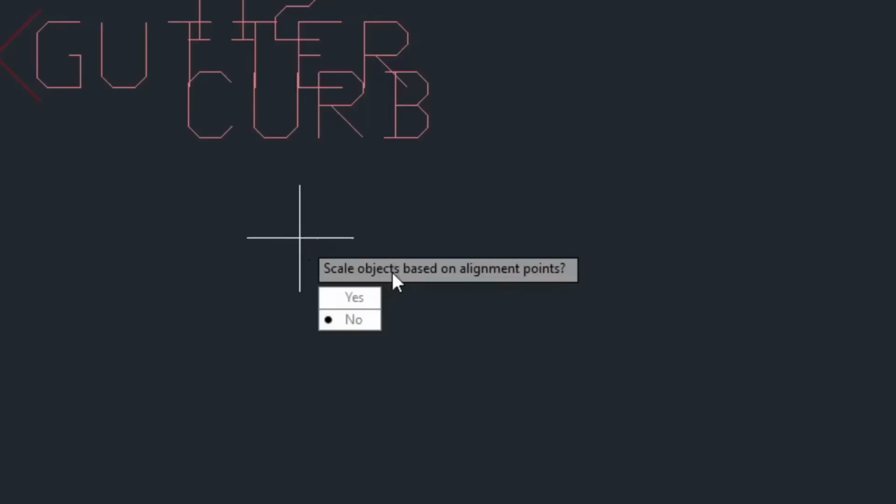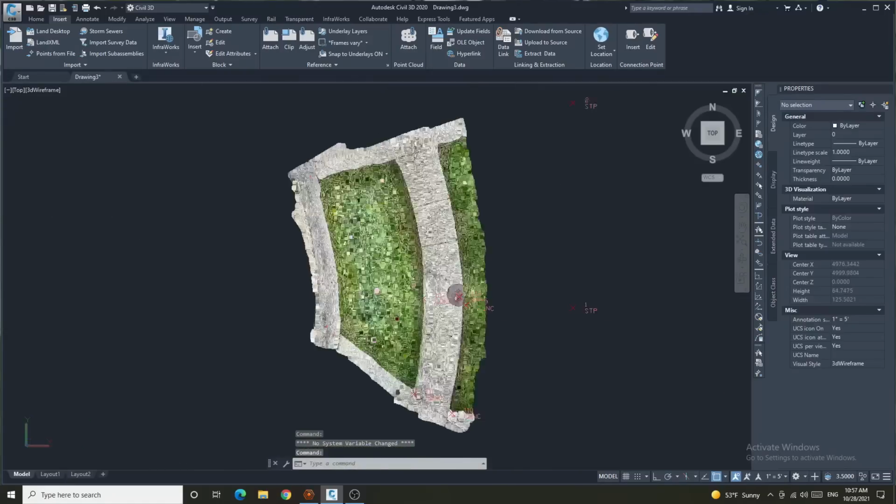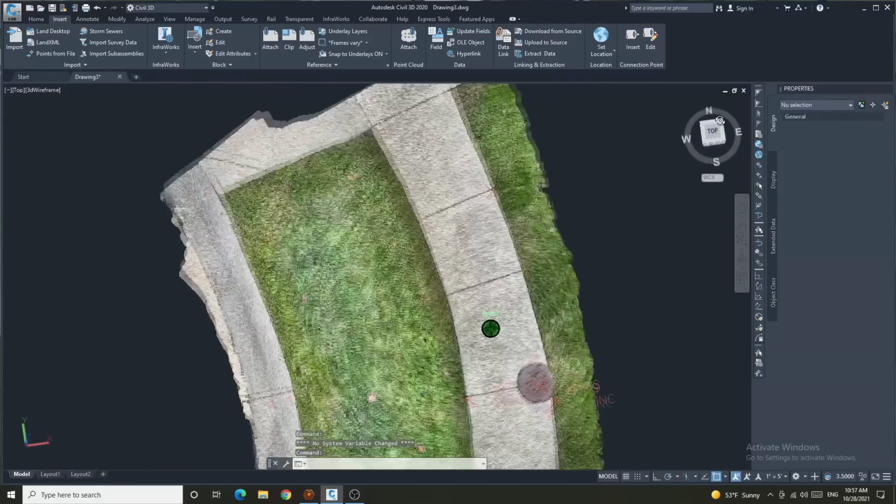Now it's going to ask me if I want to scale my point cloud, and I'm going to say no because I don't want to change the locations of these points. So the relative distances between all these points will stay the same. It's just now they're being aligned to the total station points so that we can have everything on the same coordinate system. So I'm going to say no. And that's it. The point cloud is now on the same coordinate system as the total station points.